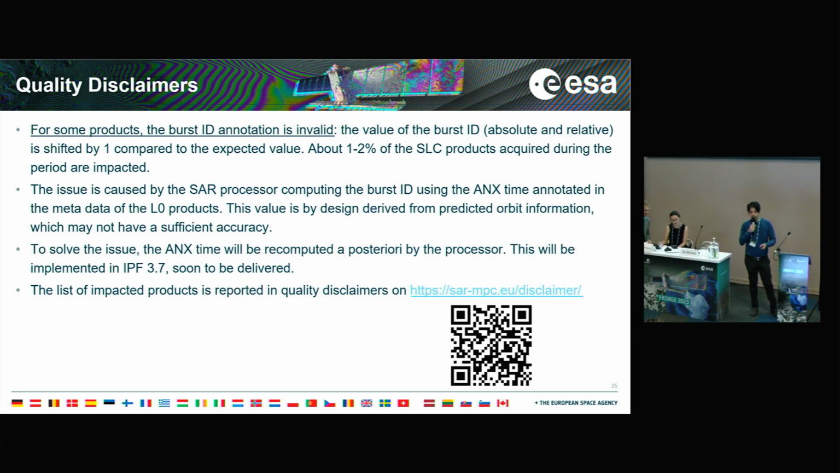One thing that the SAR-MPC website does is report the list of the affected products whenever we find products with bugs, so the products affected by this problem are reported on this website.